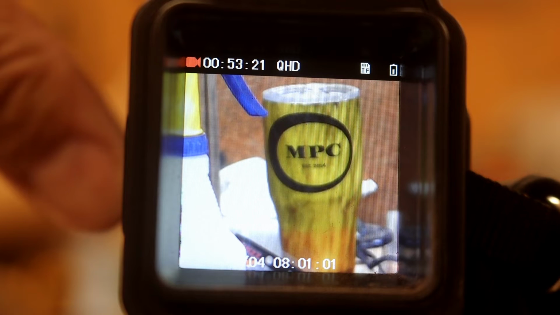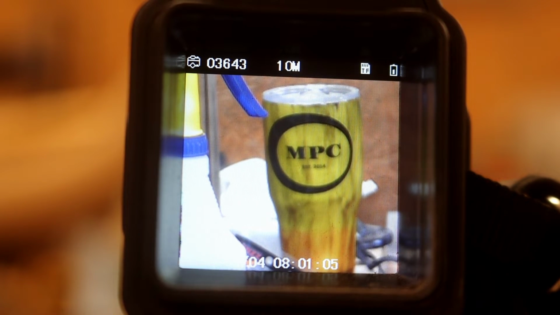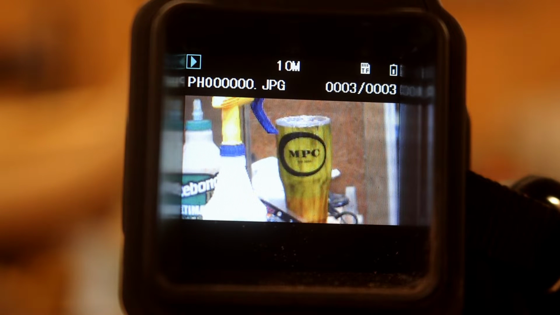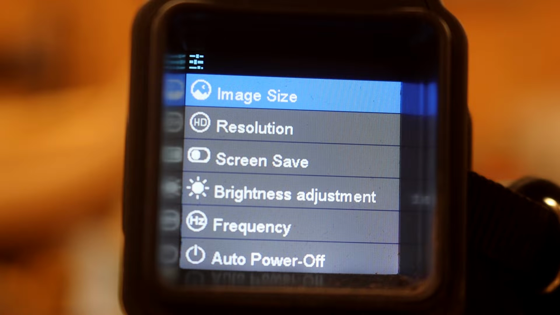When you click it another time, it comes to the photo where you can take still photos. Click it and it takes a photo and it stores it on the card also. And the third mode, when you click it, is the playback. And you can play back your video right here. So when you push the menu button, this menu comes up.